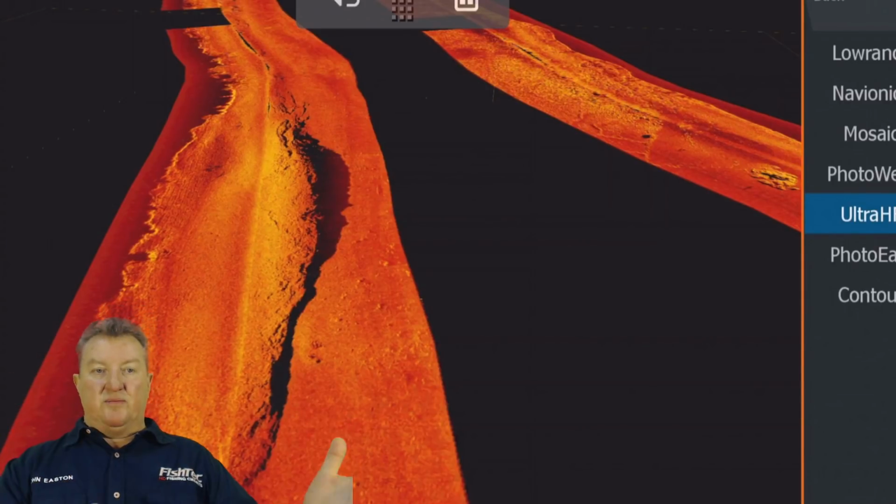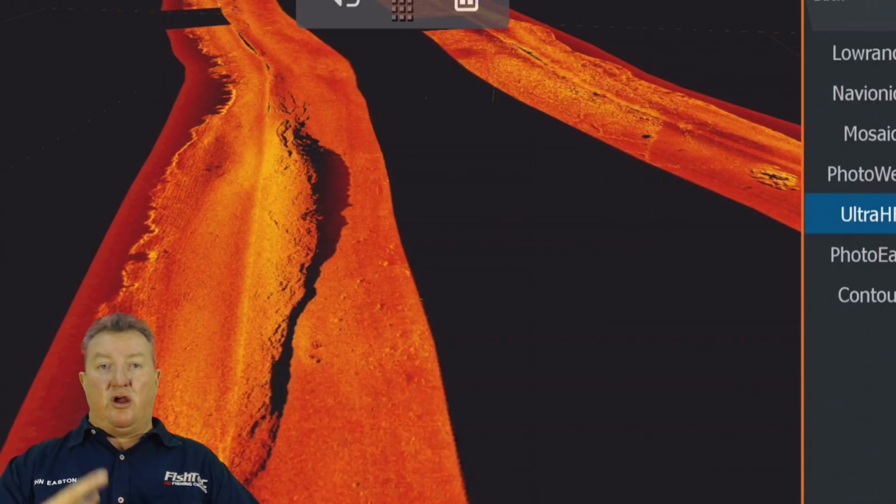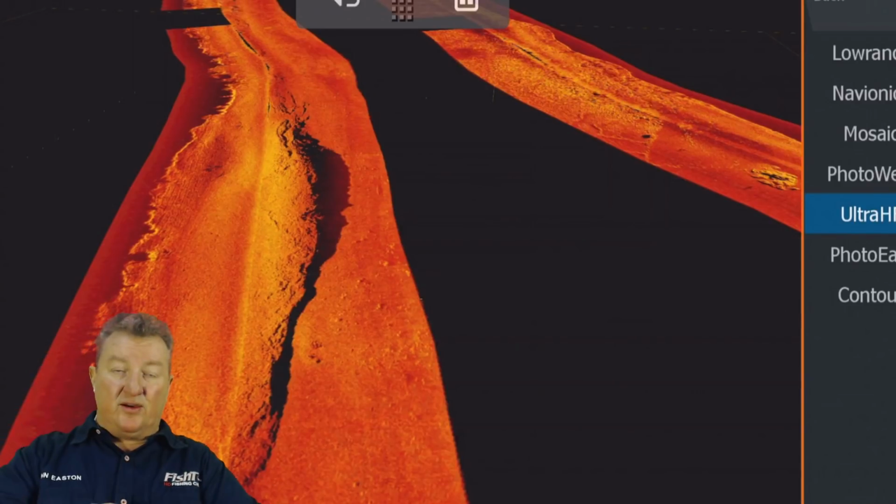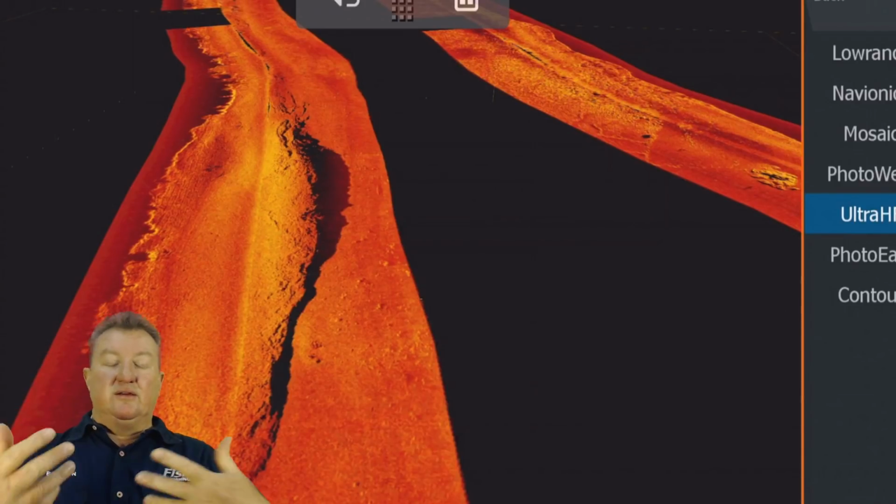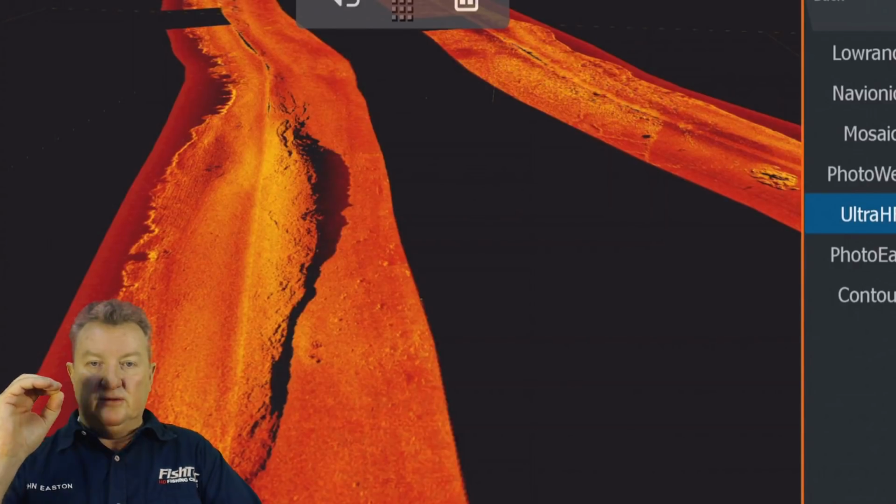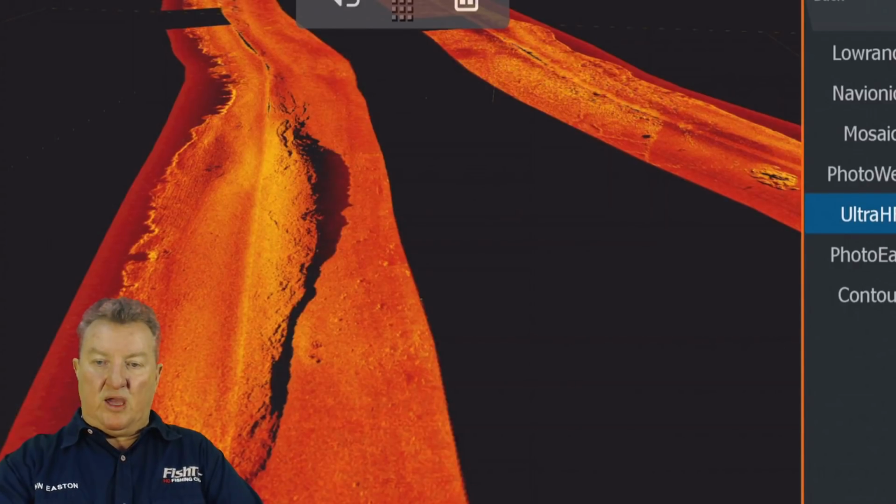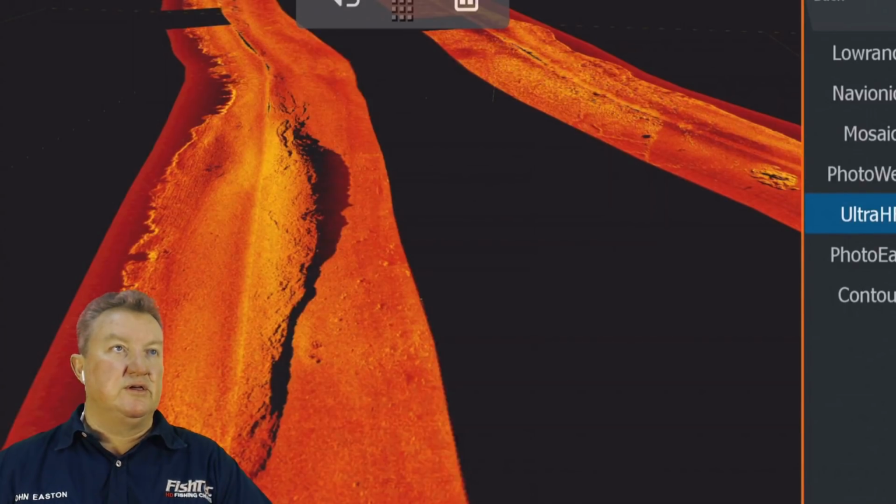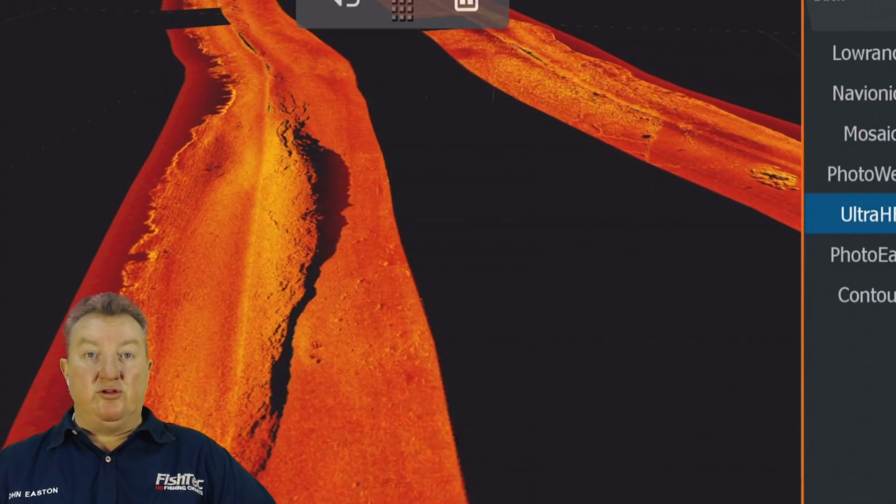I know with the other brand you are very limited. You only got one image on that card. If you want another image, you've got to swap it out with another card, and it's another huge cost. Anyway, we don't do that. You just scroll through the different charts on the Lowrance unit. So yes, you can use multiple.